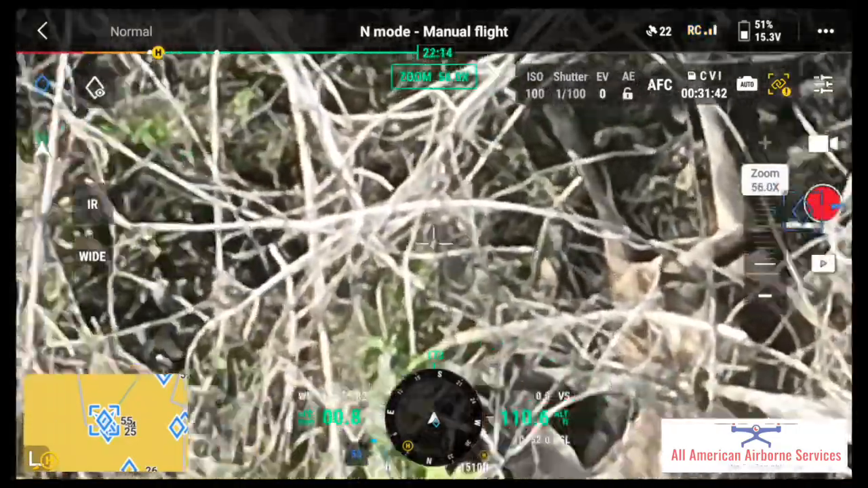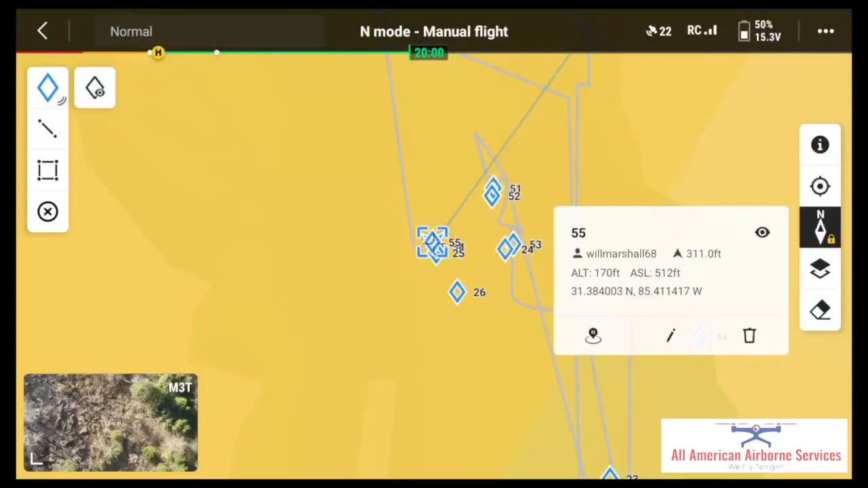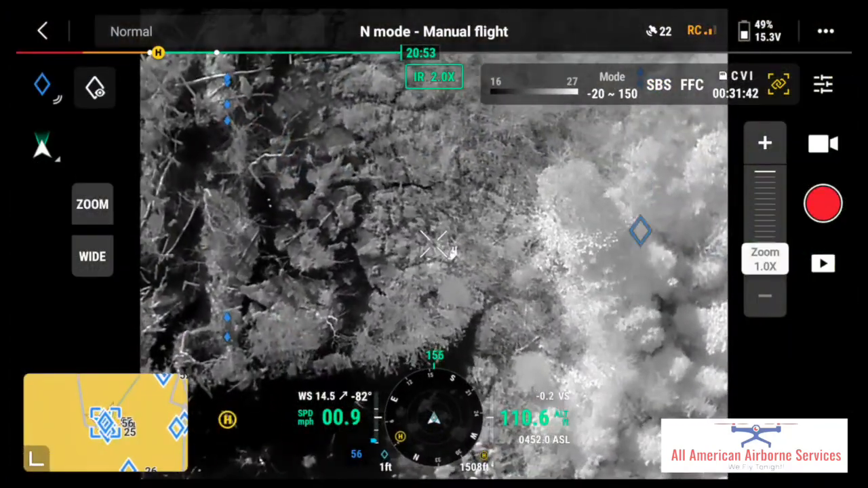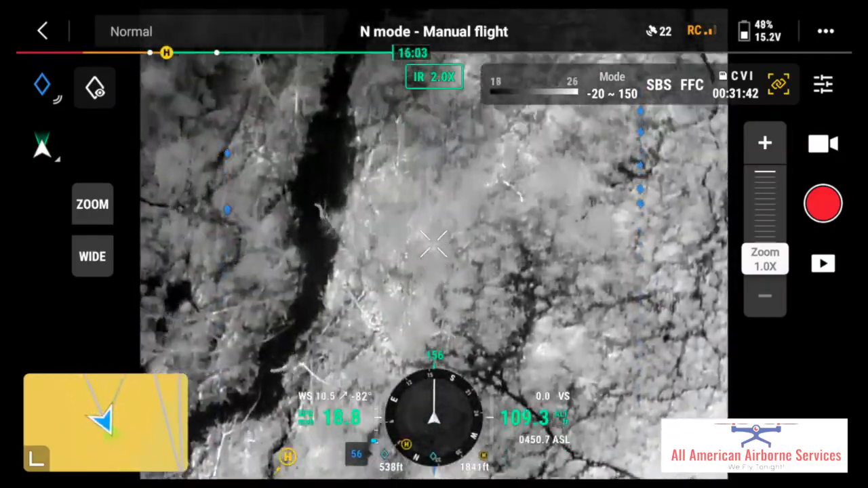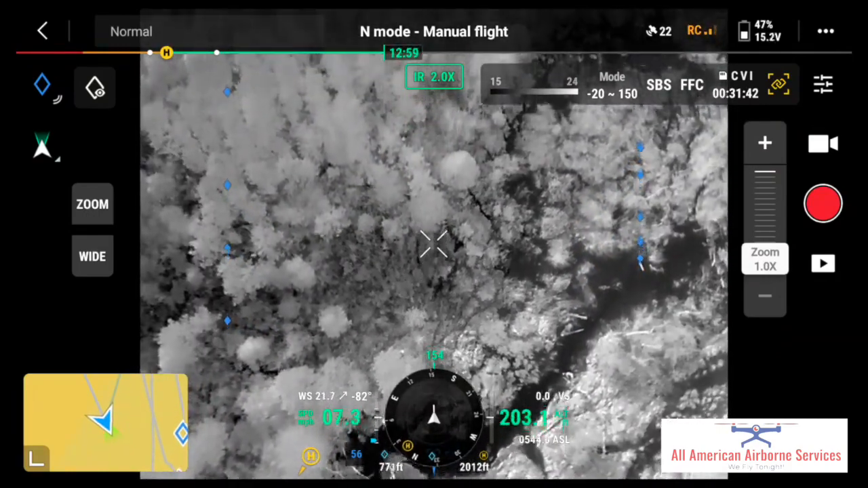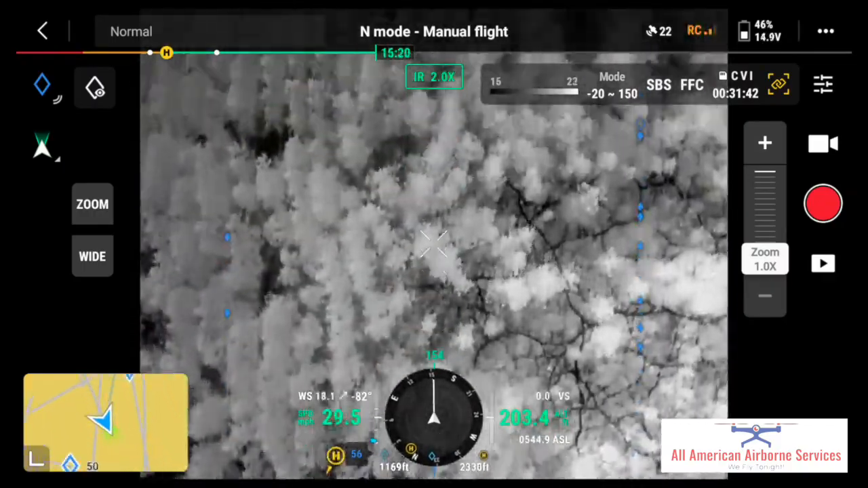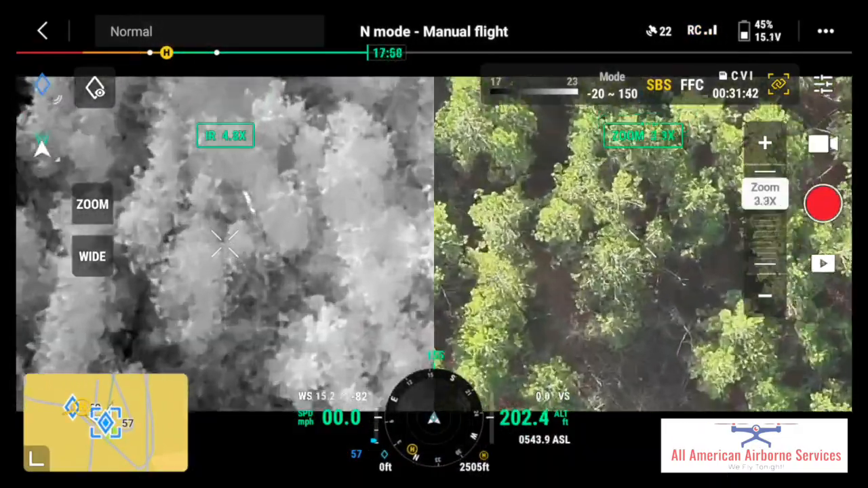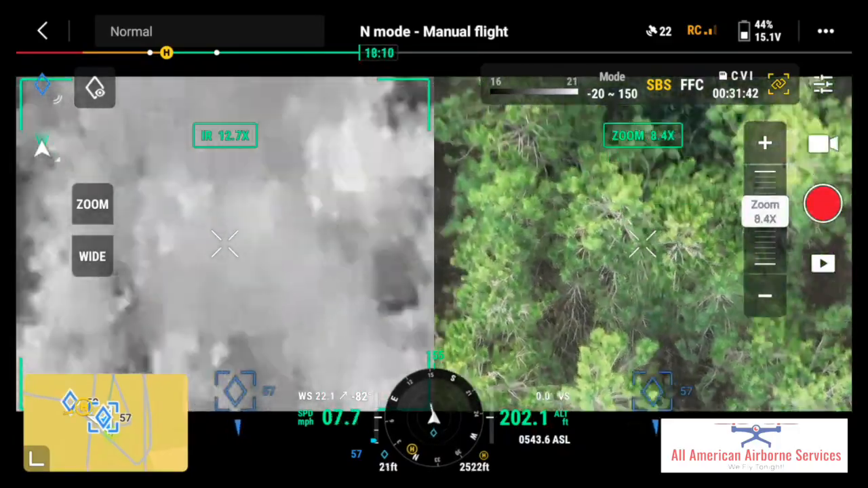These bucks are down by the water, down close to the river. They're not hanging out close to the fields when they bed down. Every one of them is right down there close. Like I just passed one I saw on the screen, that maybe I missed when I was flying by. But you see these big bucks that are down closer to the river, away from the fields. There's a deer moving through. I'm chasing it.